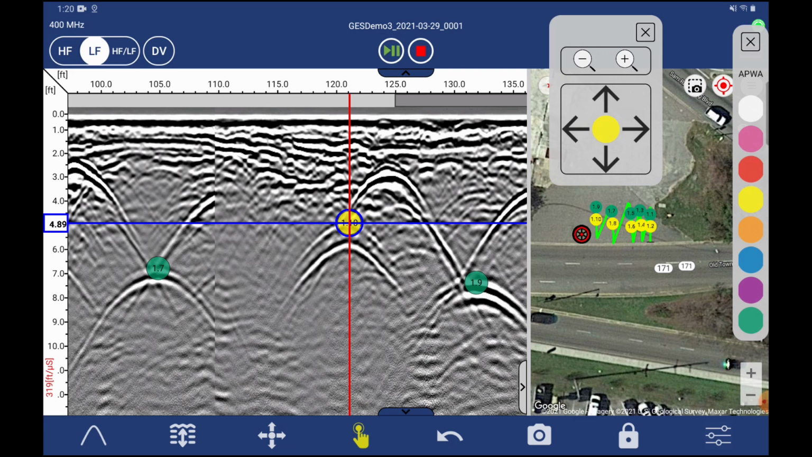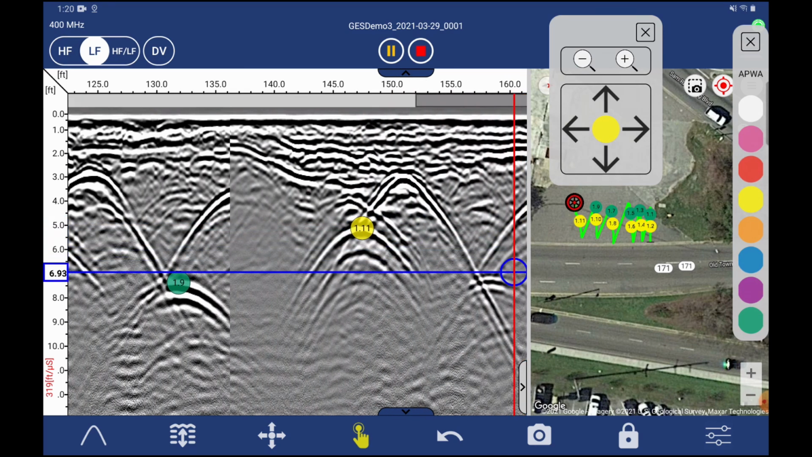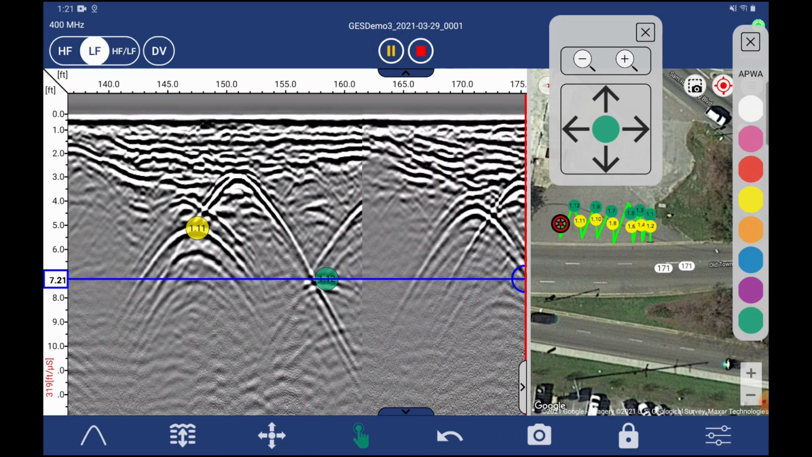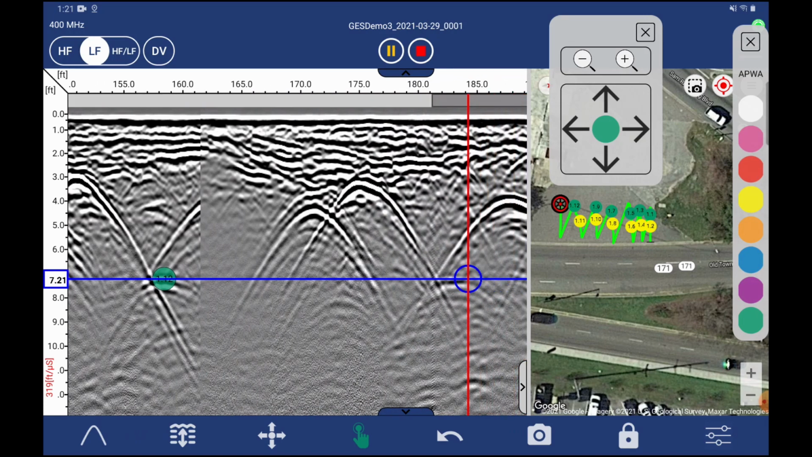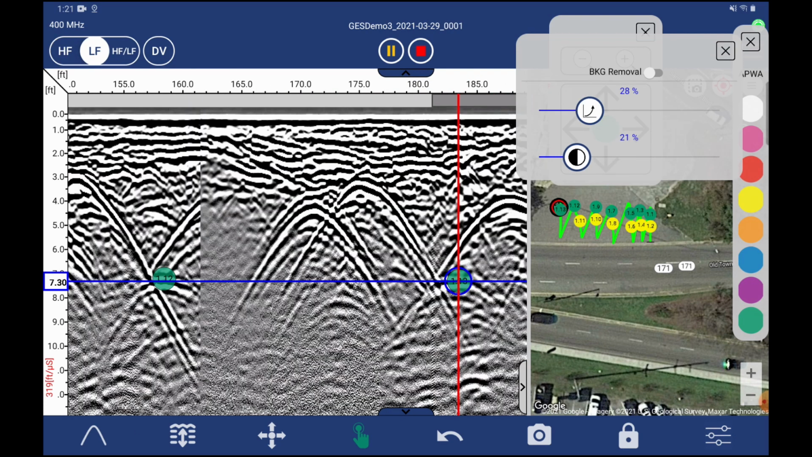Now this map would be a lot more precise if we were using an external RTK GPS, either in a base rover setup or connected to the VRS network. But as you can see, using that internal GPS, it creates this very clear sketch of where these utilities are located and where they're heading, which is the goal.